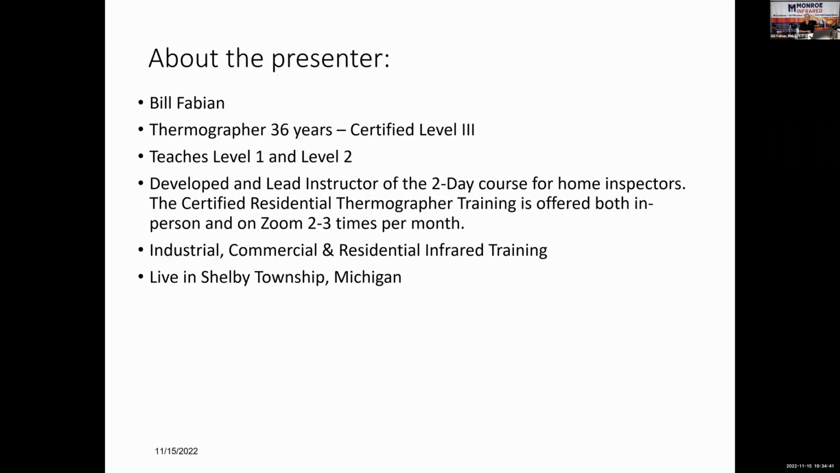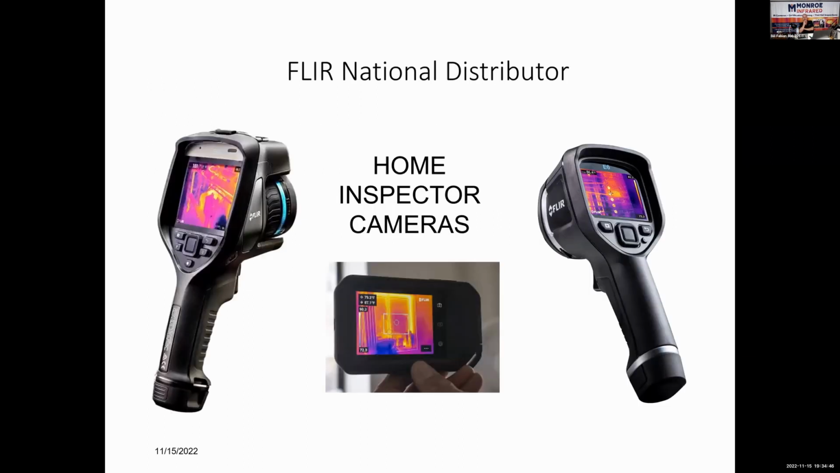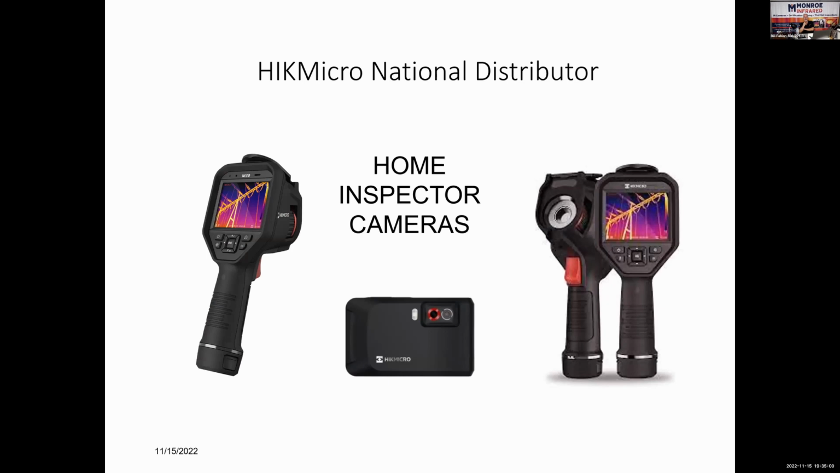I'm not going to get into, I mean, we already covered all this stuff. There's the current cameras, the EX models, the C5, and then the higher end E54, 76, 86, and 96. Here's the Hike Micro, the M30, M10, and Pocket 2. They almost look the same as the FLIR counterparts, but you can get much higher resolution and a better warranty. So if you're interested in cameras, give me a call sometime after class.